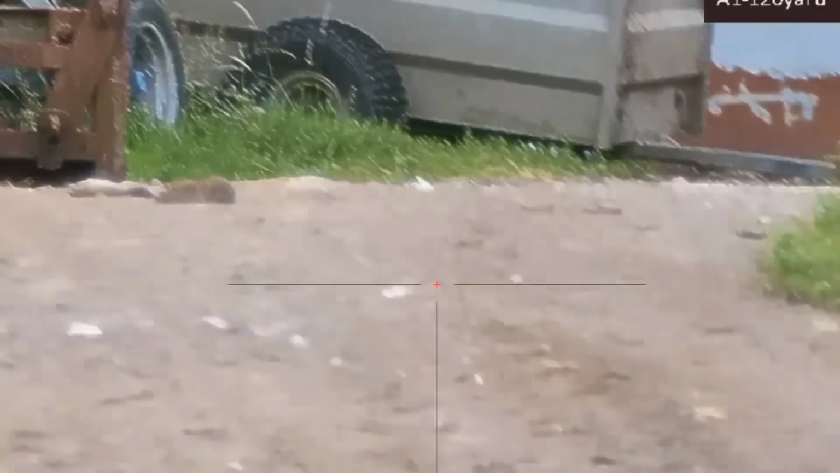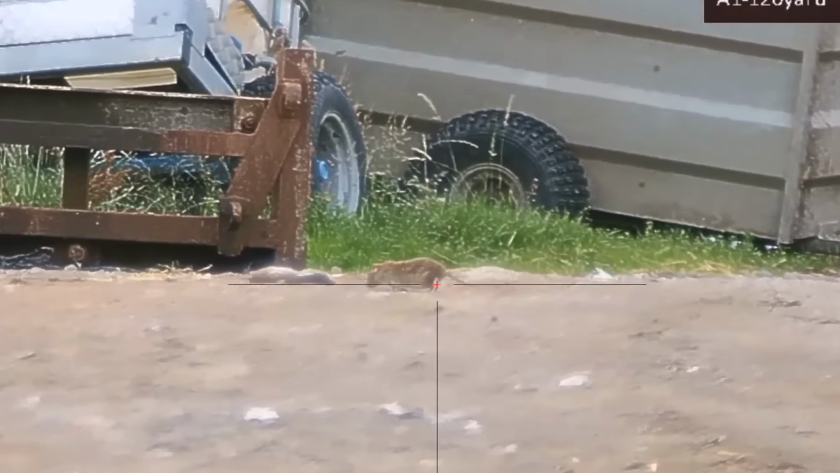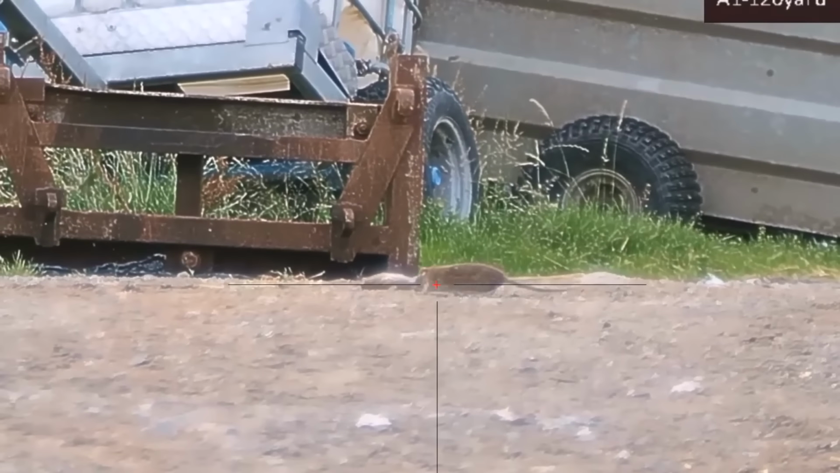I think this rat here was coming out to see his dead mate, but a big mistake, I suppose.